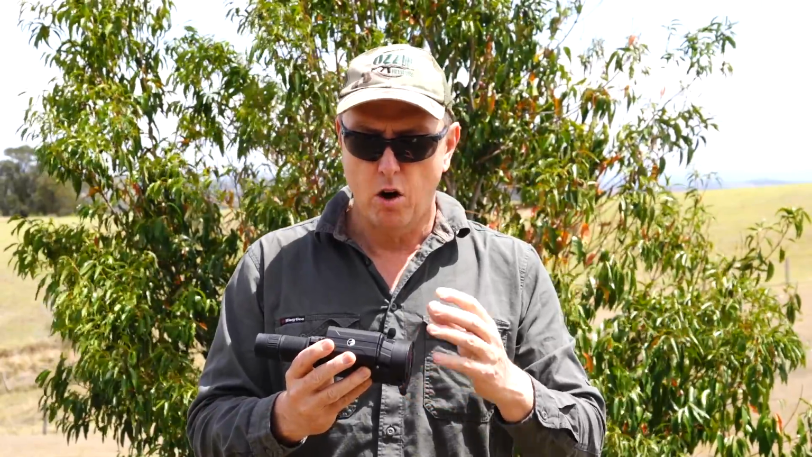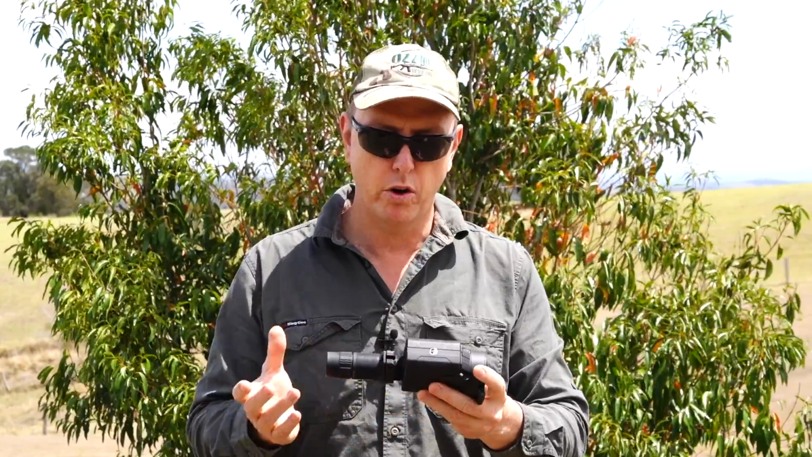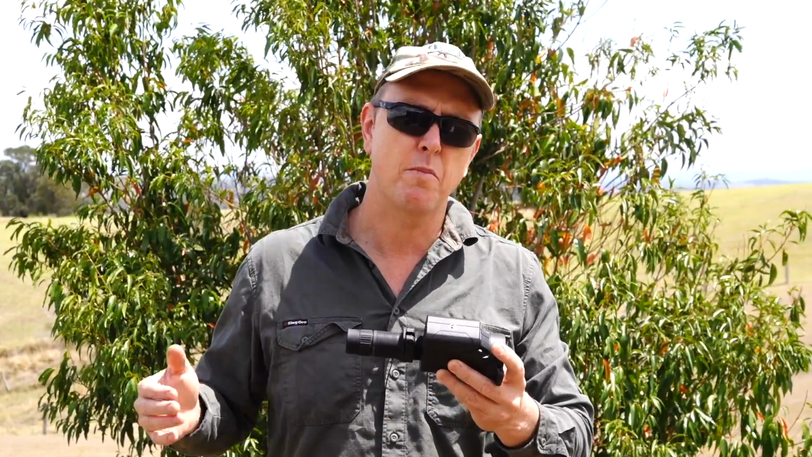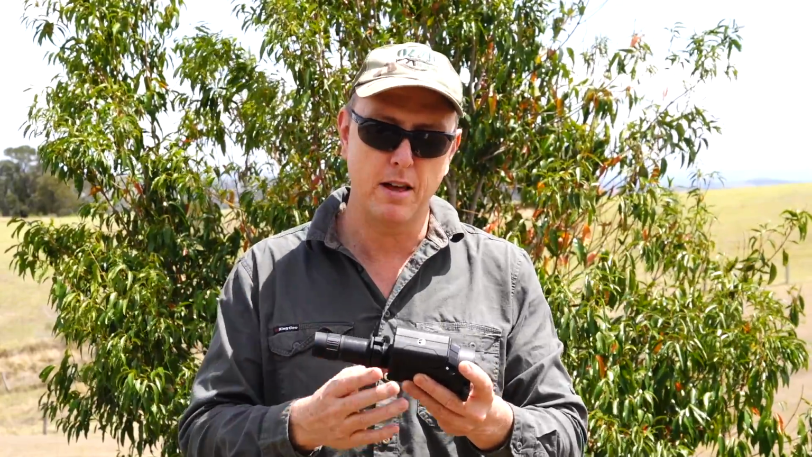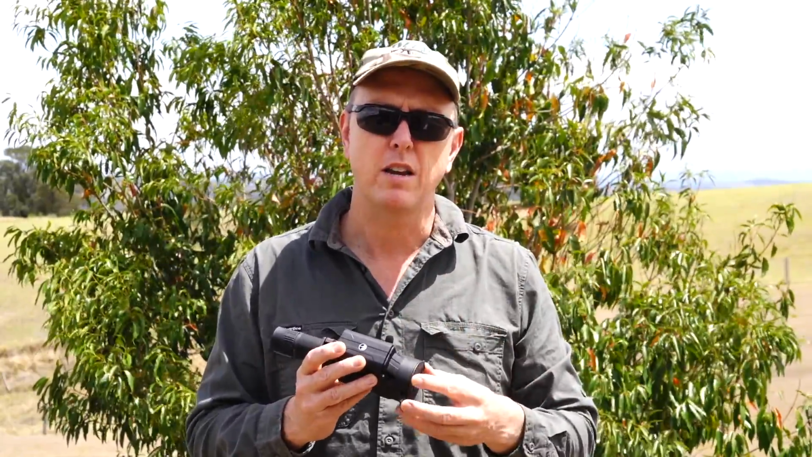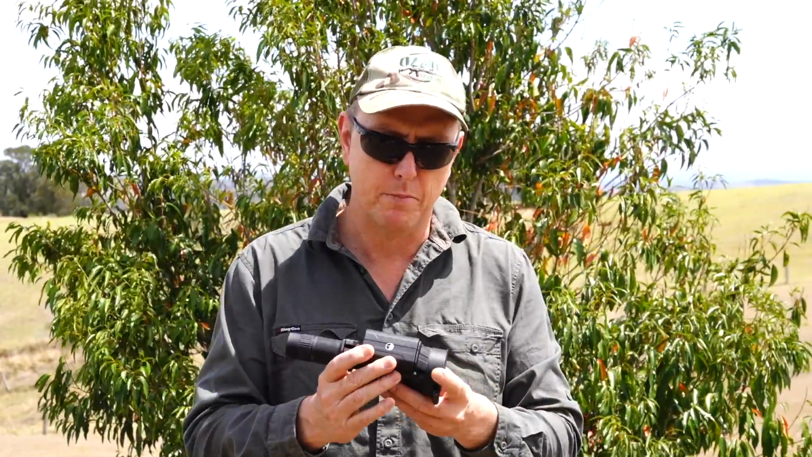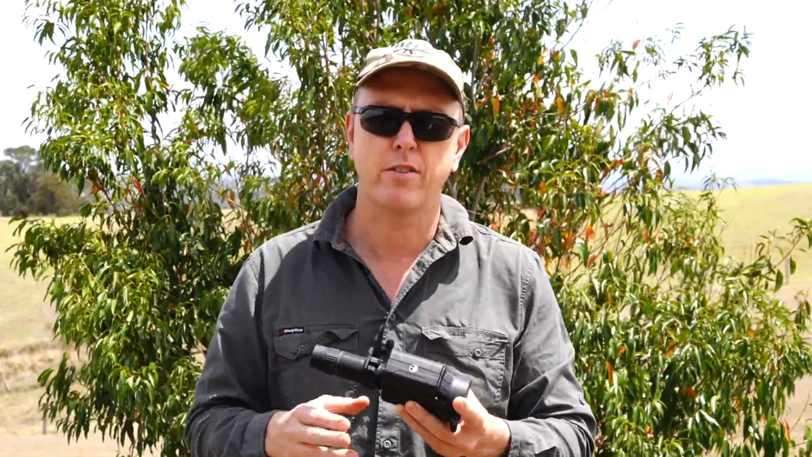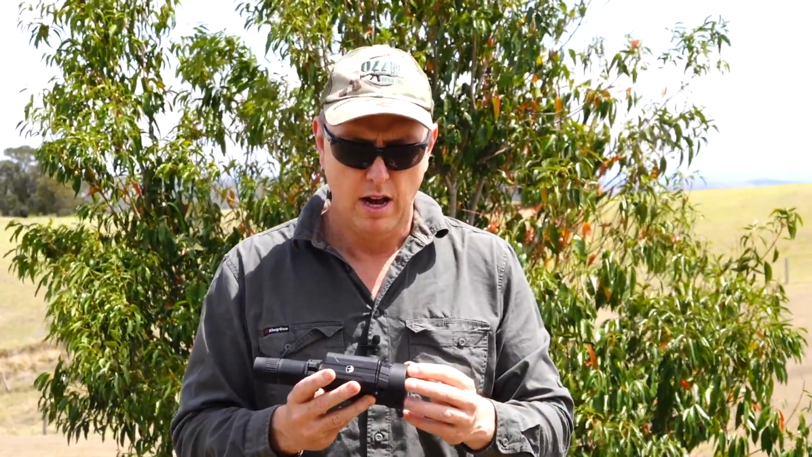As for the optical clarity, look, fantastic. It just works a treat, keeping that day optic at around that 3 to 4 power is probably the preference I find, so you still get some decent clarity without that pixelization that you would have if you zoom in to 10 power or something like that. So keep that in mind. The distance that it picks things up at is just phenomenal. It's almost like cheating when you go out hunting.